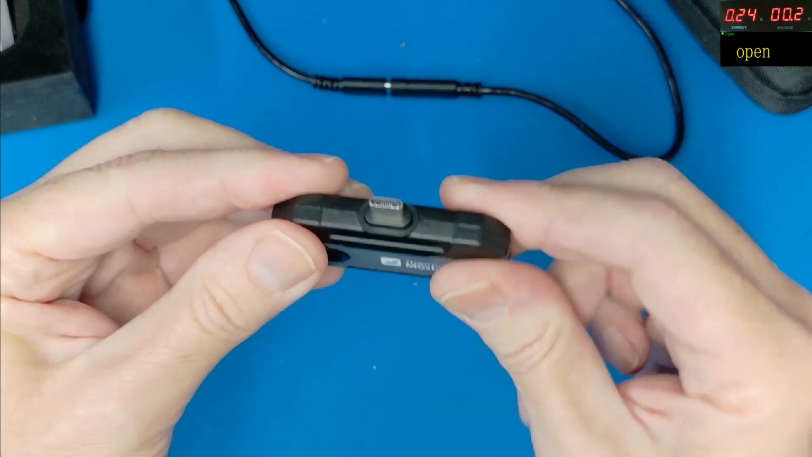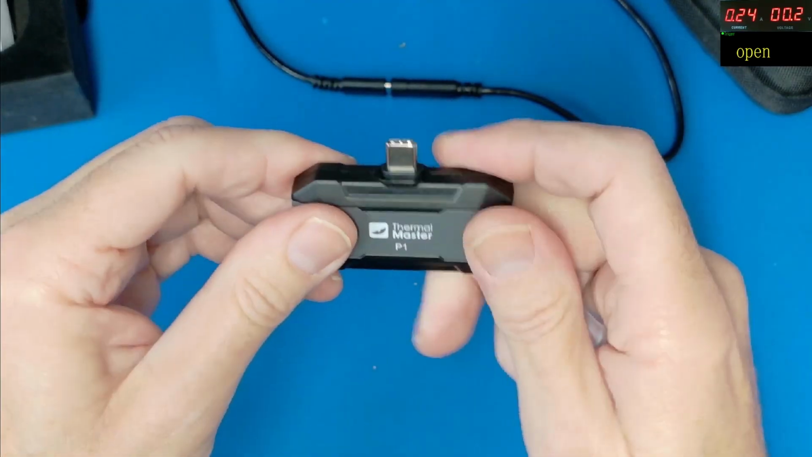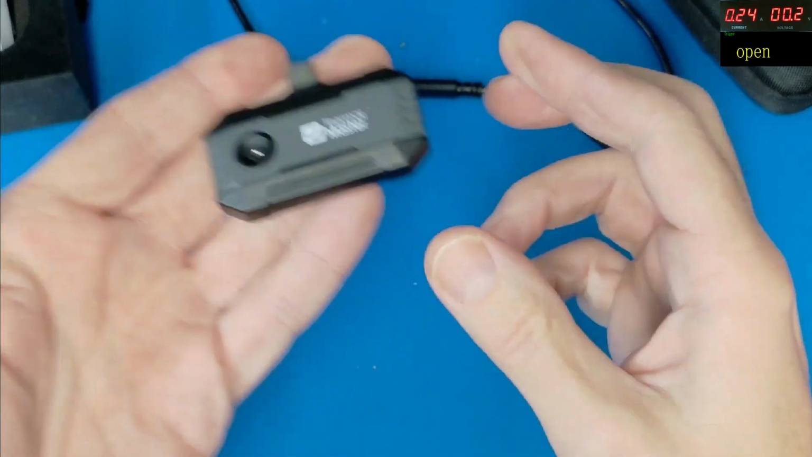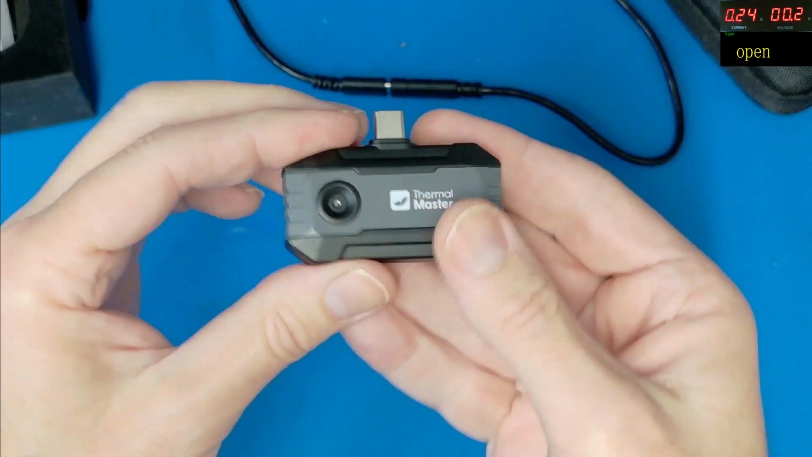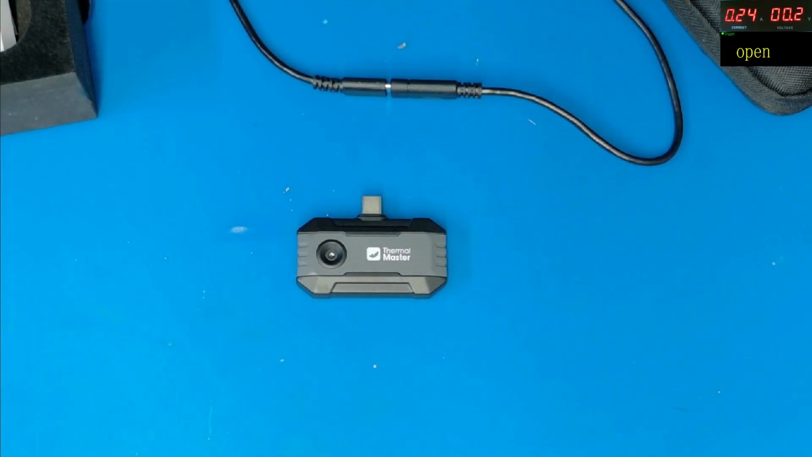So nice and sturdy. It is all plastic casing, but it does feel rigid and it does feel sturdy. There's no flex really in it. So again, it's good, not heavy, nice and lightweight. So what we'll do to start with, we'll grab our phone. I've got pre-installed software on my phone for this, and this is the iOS compatible.